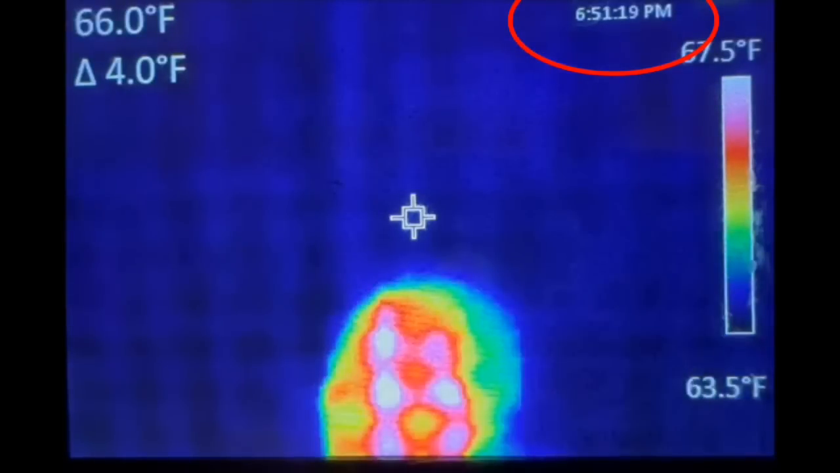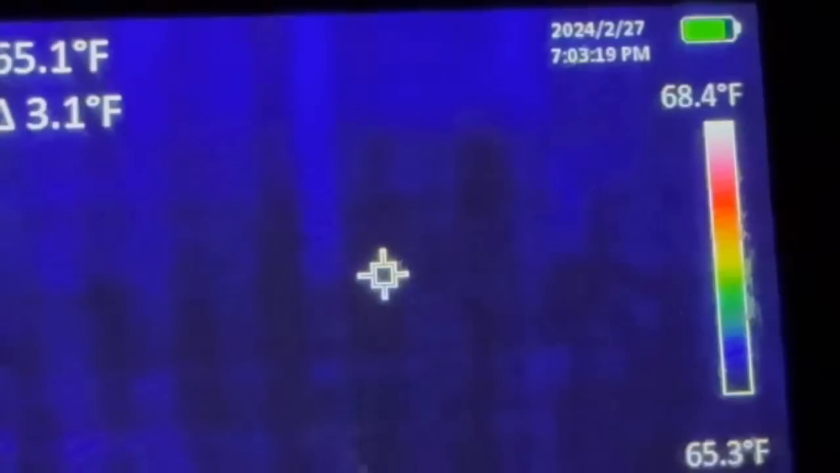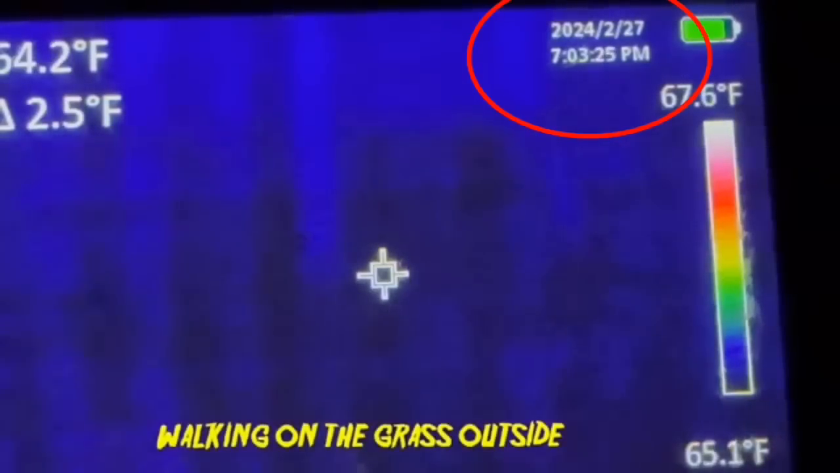And at 6:50 and 6:51, you can see a strange figure. Not strange. Now it's 7:03. It jumps all over the place. It's not in order or anything. It's mind-blowing what you can catch when you actually pay attention to it a bit, huh?